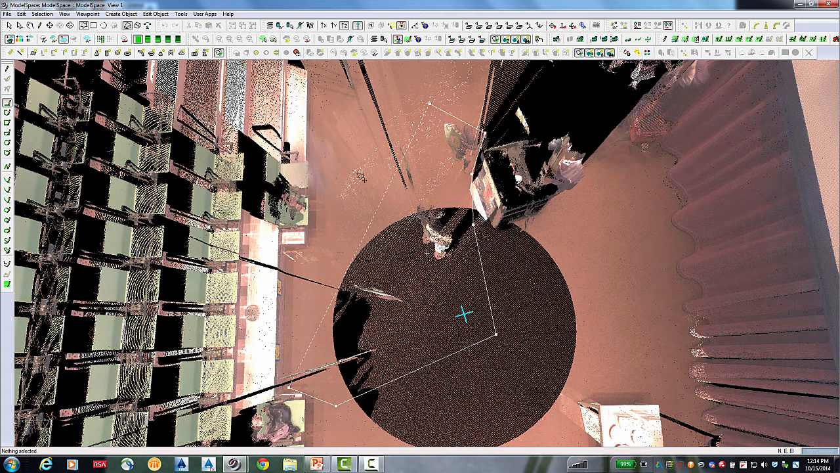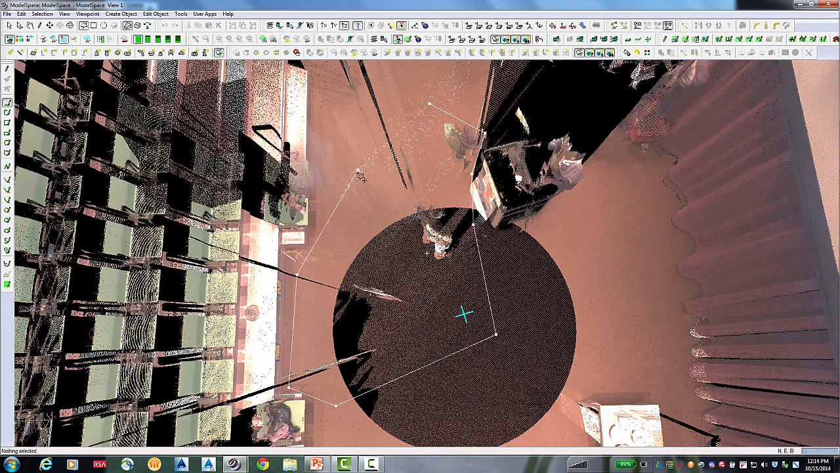The laptop always seems to work a little bit slower when it's connected to a projector.